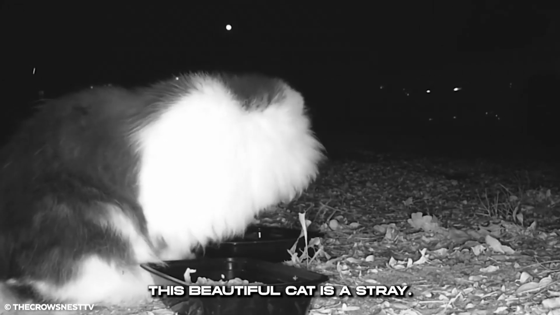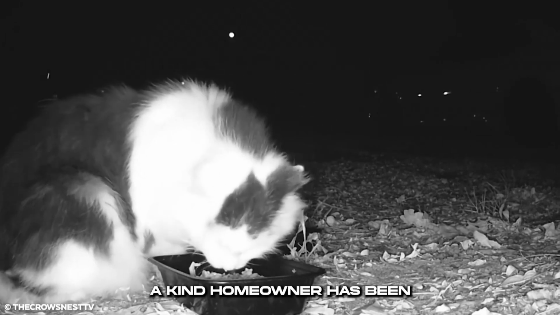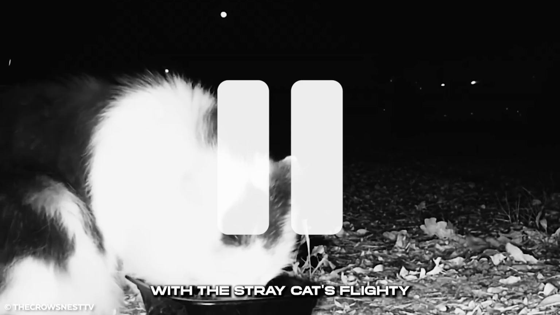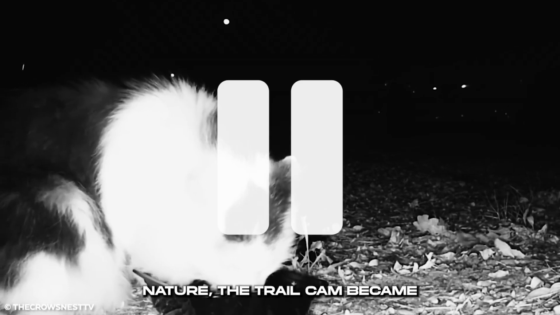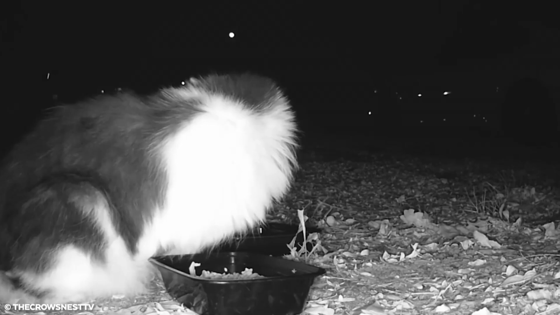This beautiful cat is a stray. It comes around the area looking for food. A kind homeowner has been leaving food out for it, encouraging it to return. With the stray cat's flighty nature, the trail cam became the only way for footage of the cat to be obtained.